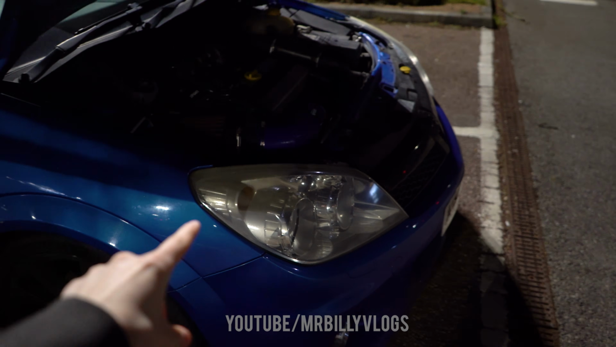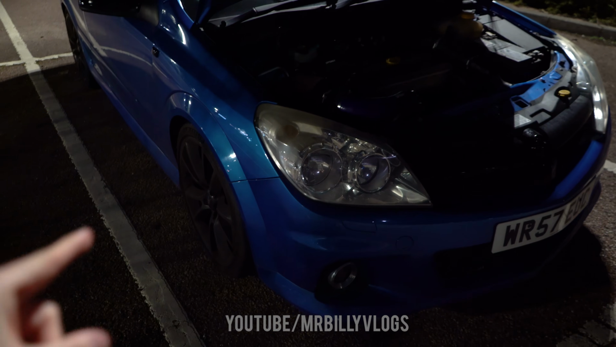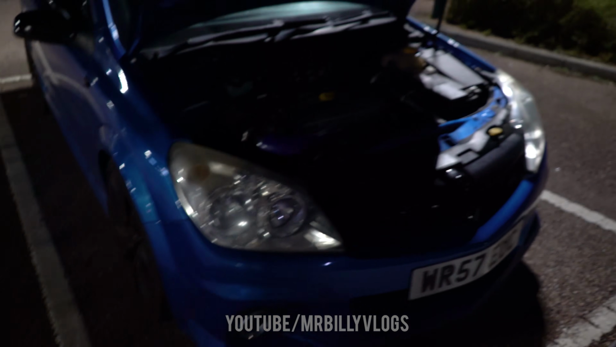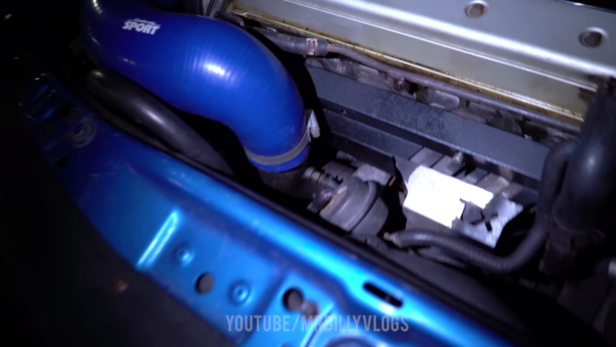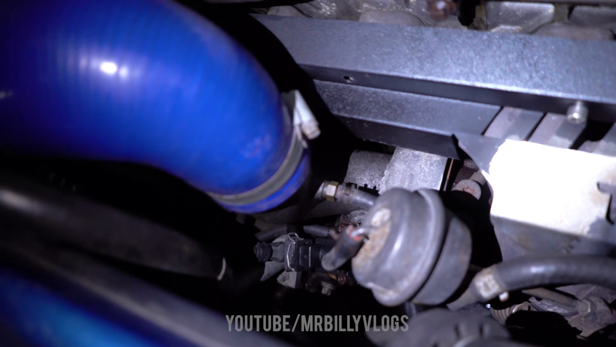I'm getting new headlights soon because these are standard Astra headlights. I don't know why we have them. The VXR ones have black surrounds here, so we're getting some new lights very, very soon. So if we turn our flashlight on quickly, I need a recirculation valve, so I've got to take off the air filter, this pipe up here, and the recirculation valve is somewhere down there.